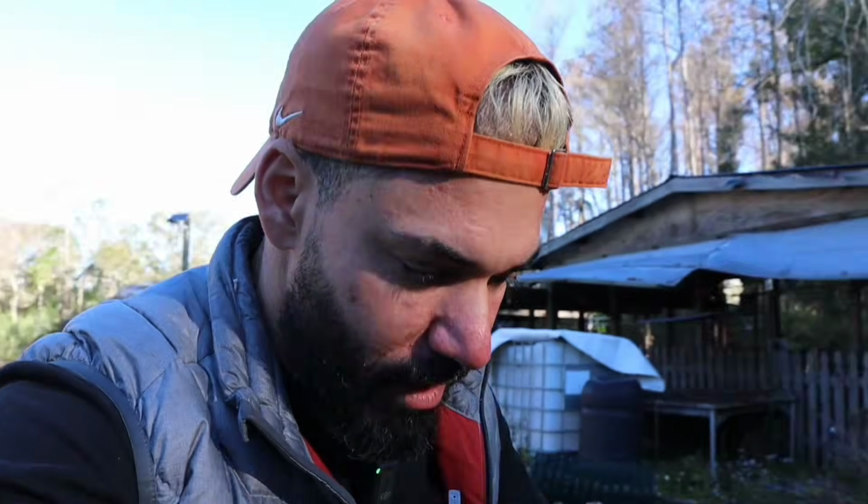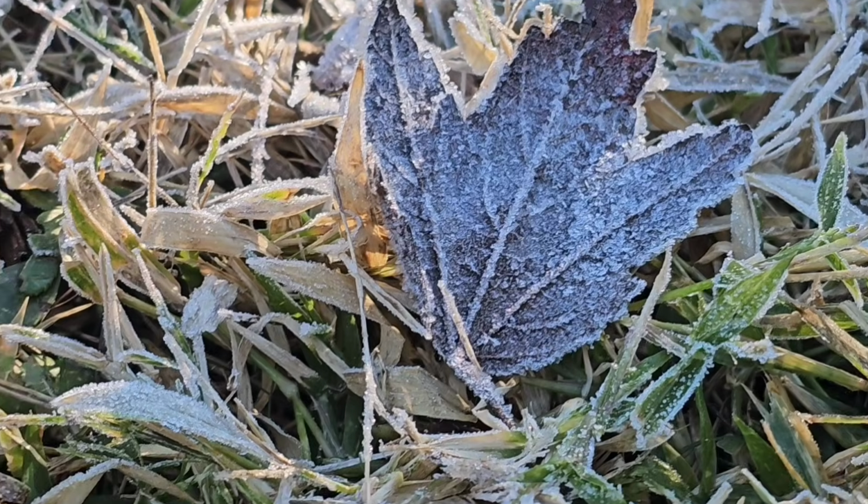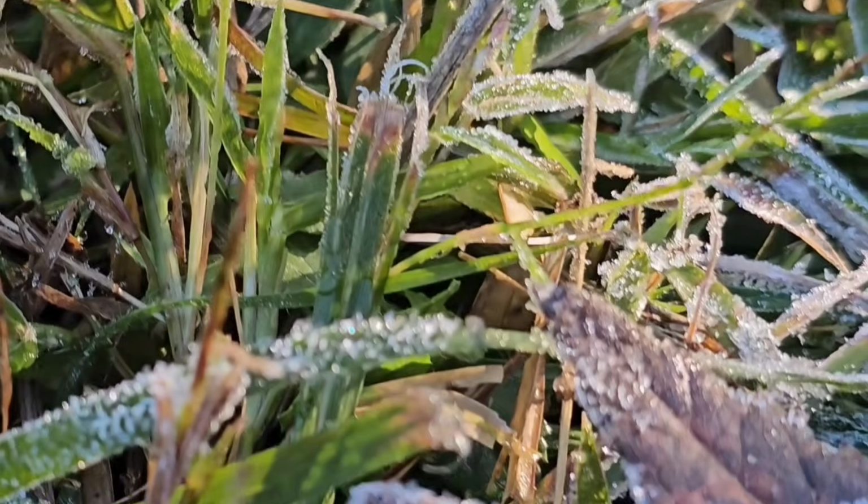I'm here at the farm. I'm gonna feed the parrots early morning. I got some fresh fruits for them. On cold days like today, I like to give them fresh fruits because it just replenishes all that energy that they lost throughout the night trying to stay warm. Look at this. Look at the frost that we have on the ground.